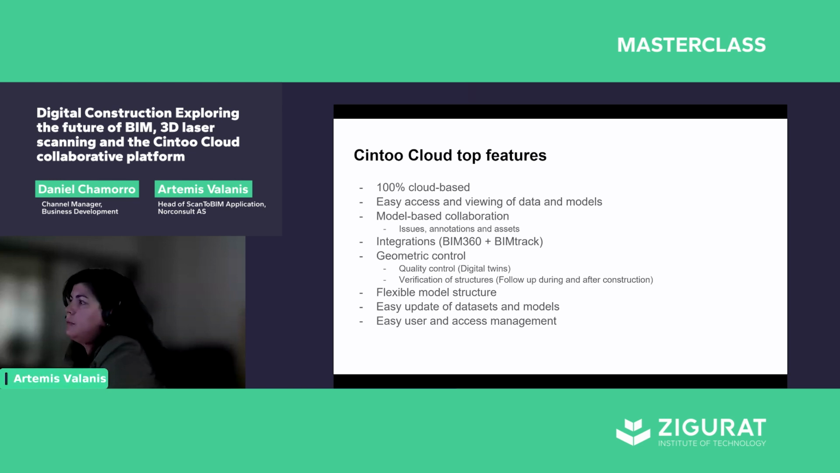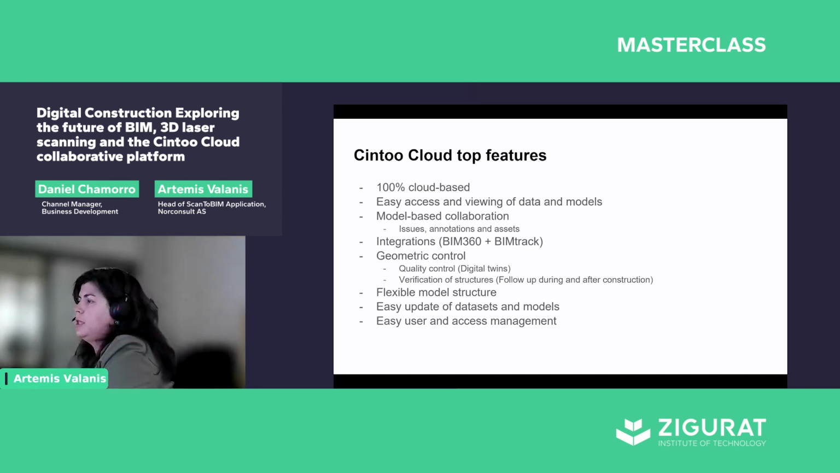Integrations we have tested between BIM 360 and BIM Track. They are very helpful. We are very interested to see these two integrations as they develop further. The possibility for geometric control, both for existing buildings, is very interesting because it gives us a way to quality control models that are based on 3D scanning, but also during construction.